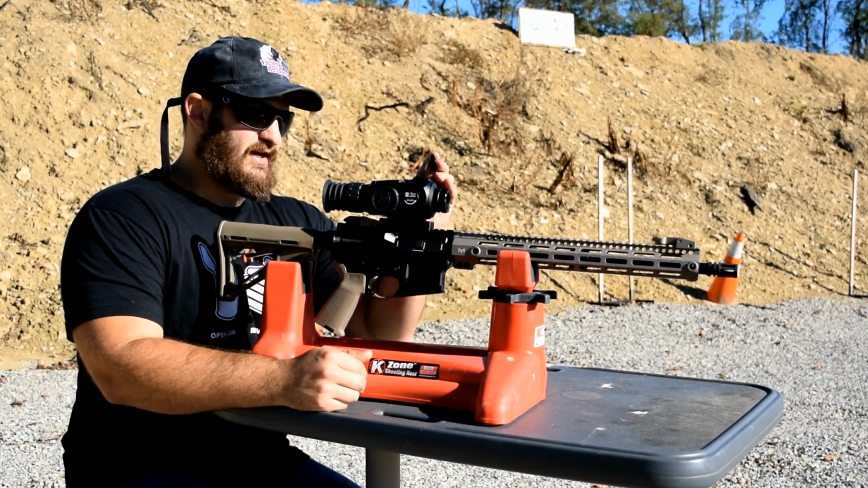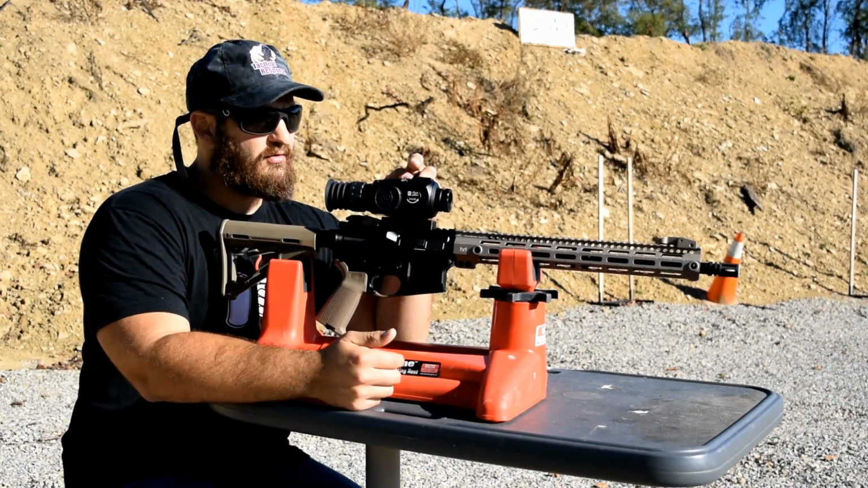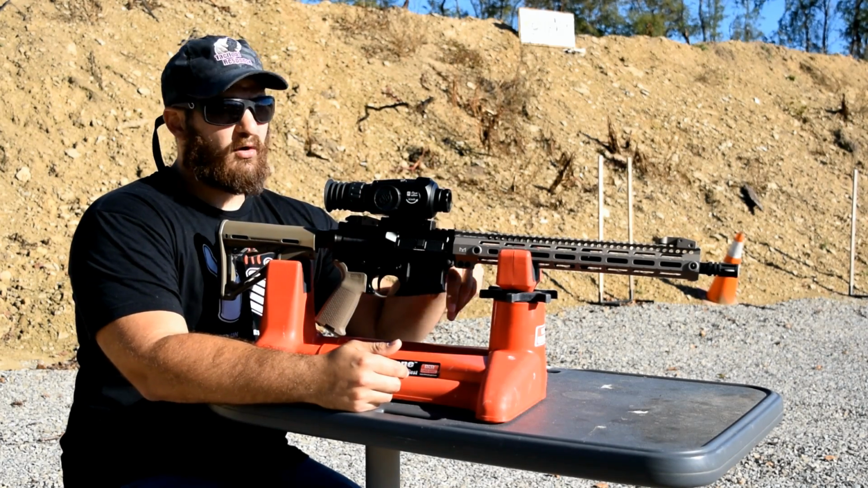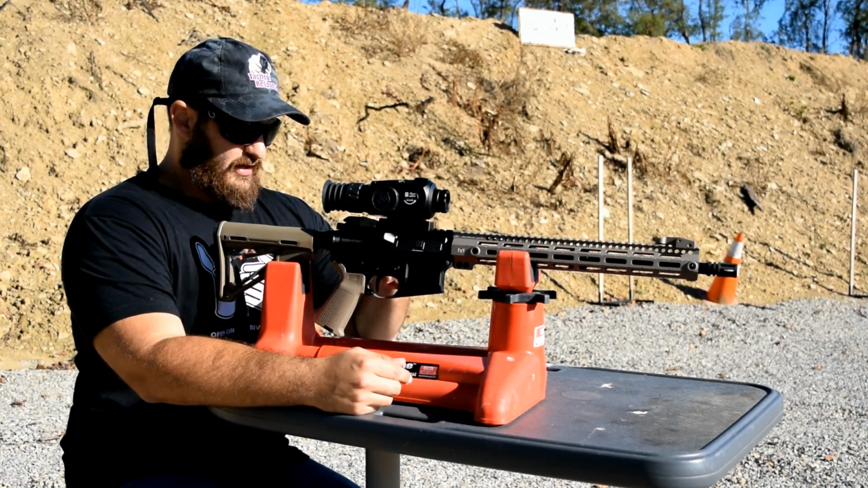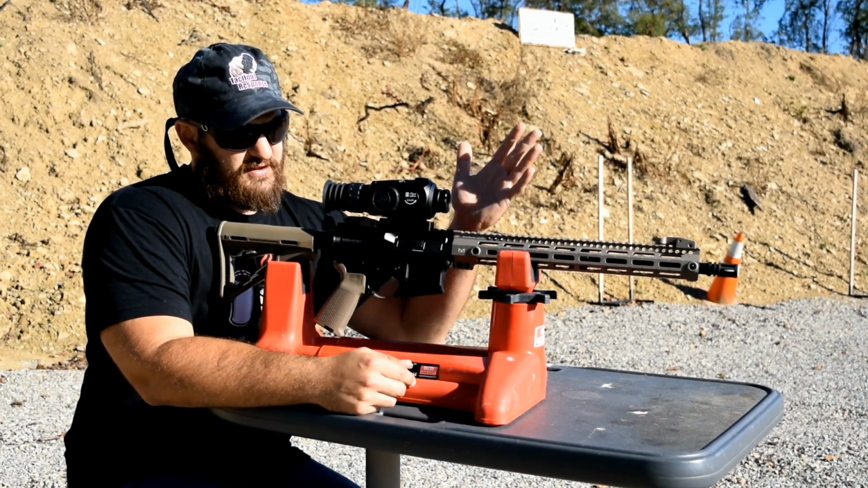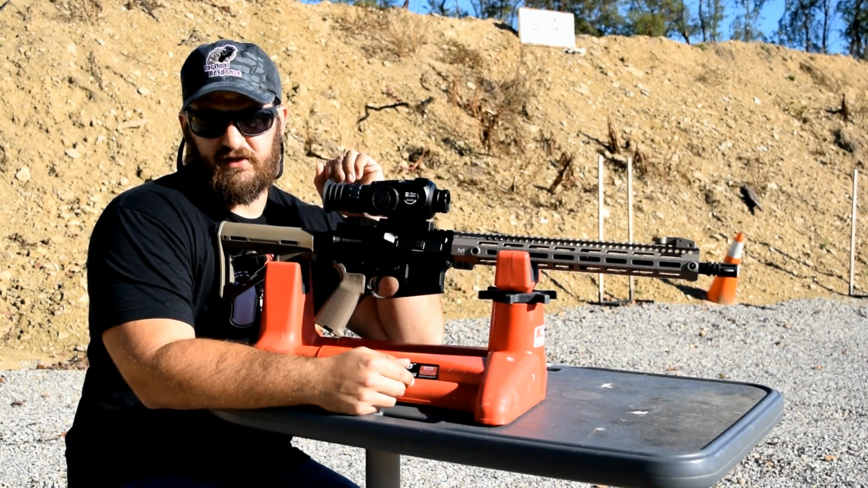Supplied cap, either put that in the front and initiate an NUC either through the internal menu or the power button, or if you're missing the cap, which I would actually like to see be a lanyard, it's not, you can simply place the palm of your hand over the front of it and initiate an NUC that way.